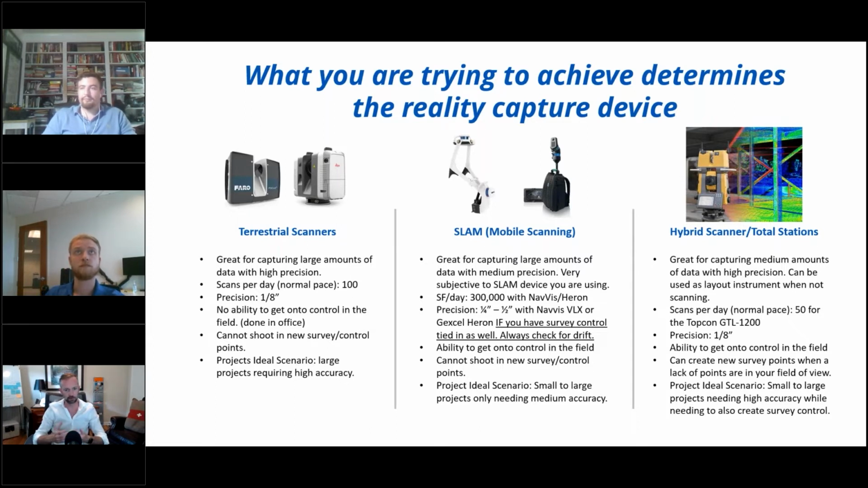The ideal scenario, these are great for large projects where accuracy is really high. Medium-sized jobs too. You can do 10 scans, you can do 150 scans in a day, and the data will be highly accurate. But again, you're limited by the inability to get onto control in the field and know if it's right. That can be a big issue, especially for very large jobs. And that's what we're going to talk about, these other systems and how they communicate and tie to each other.